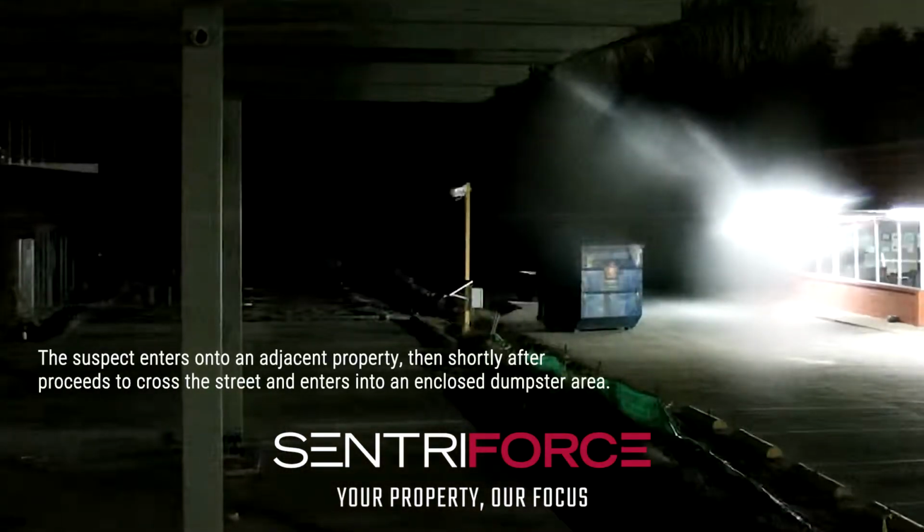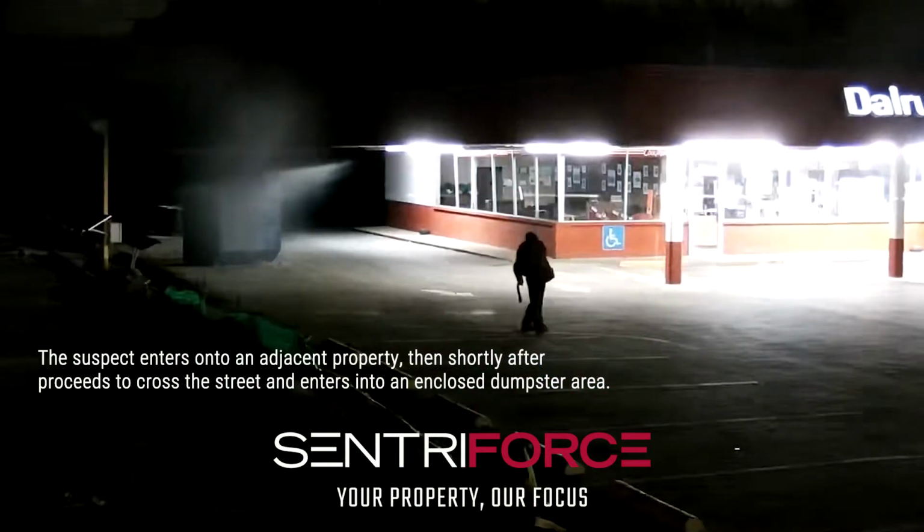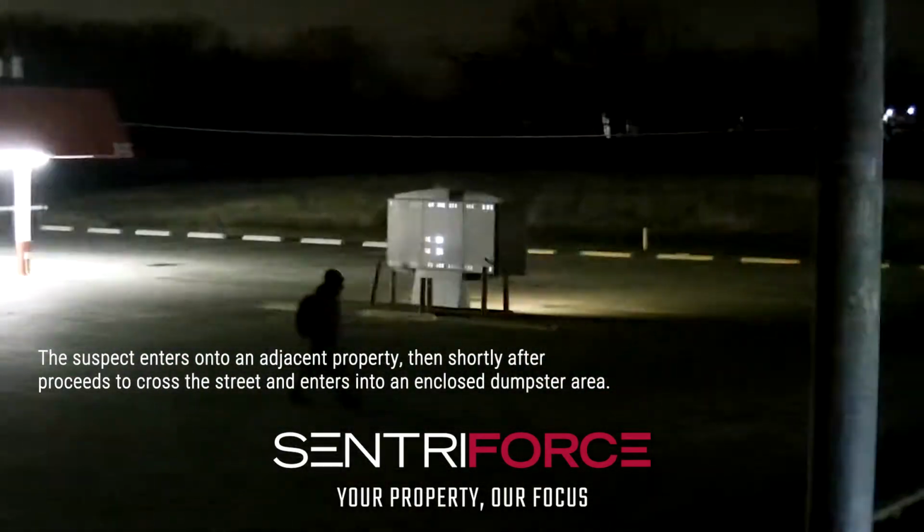The suspect enters onto an adjacent property, then, shortly after, proceeds to cross the street and enters into an enclosed dumpster area.